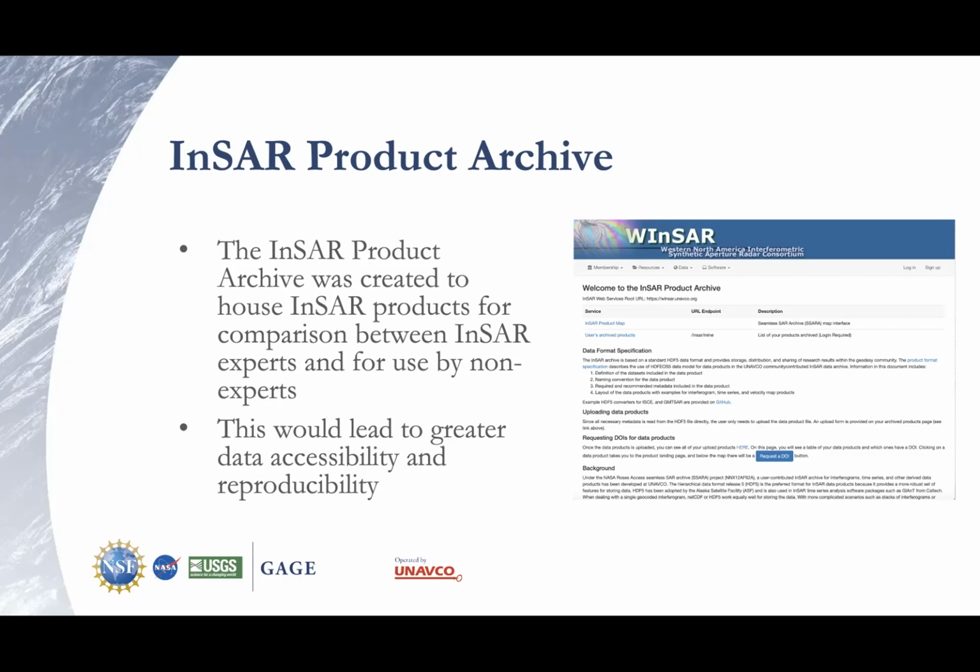So this is the website that you come to on WinSAR's page. Essentially it has the InSAR product map, which lists all of the products as well as your own specific products. It also goes into specifics about the data format specification, and then that GitHub link in the middle there houses the scripts that I wrote this summer.